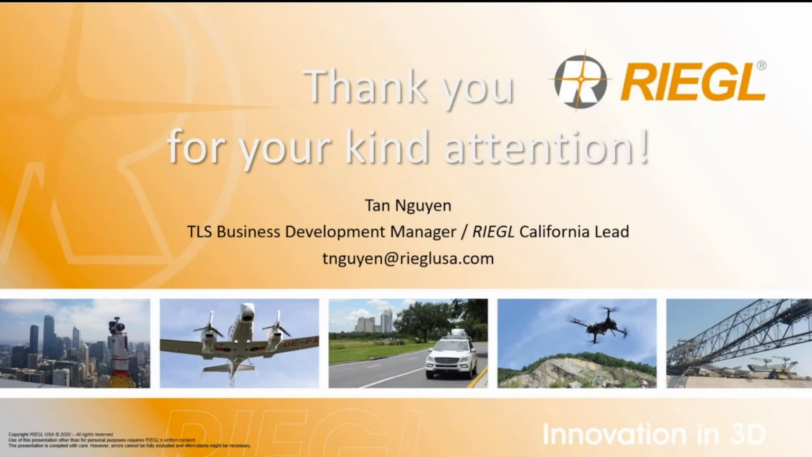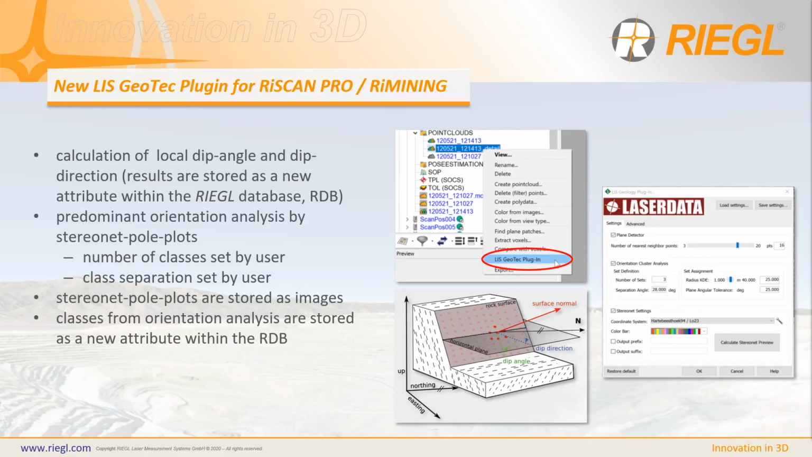Now, let's speak about the brand new Lists Geotech plugin for RiSCAN Pro and RiMining. It really delivers fantastic results for geological and geotechnical applications. This was a request from our customers for many, many years, and now we can offer this solution. The plugin calculates local dip angle and dip direction, and this data is used for rock face orientation analysis and visualization of the results on a so-called pole plot.